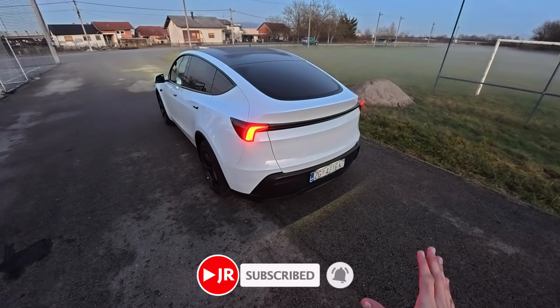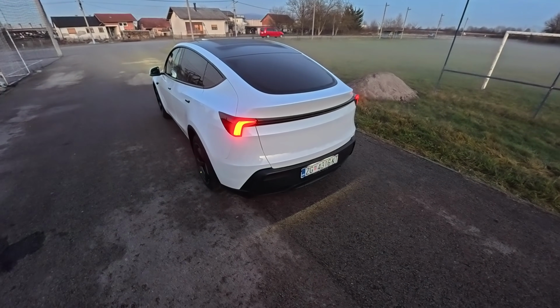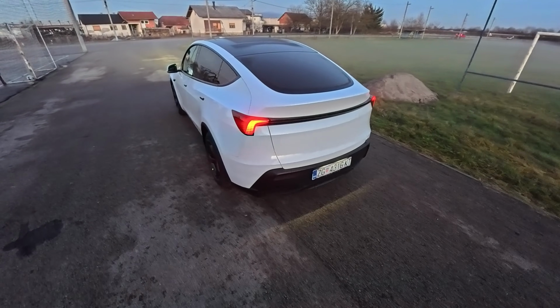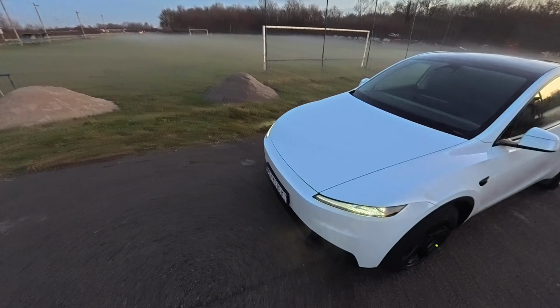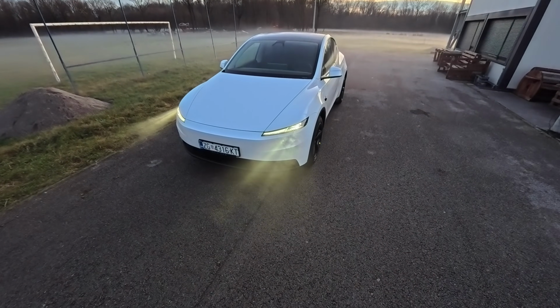It's not night, but it might be by the end of the video. I wanted to take a new Model Y Standard for a spin. You can see the back lights, and just to come to the front here. Yeah, yesterday was cloudy. I was expecting already a full night, but you can see the front headlights.